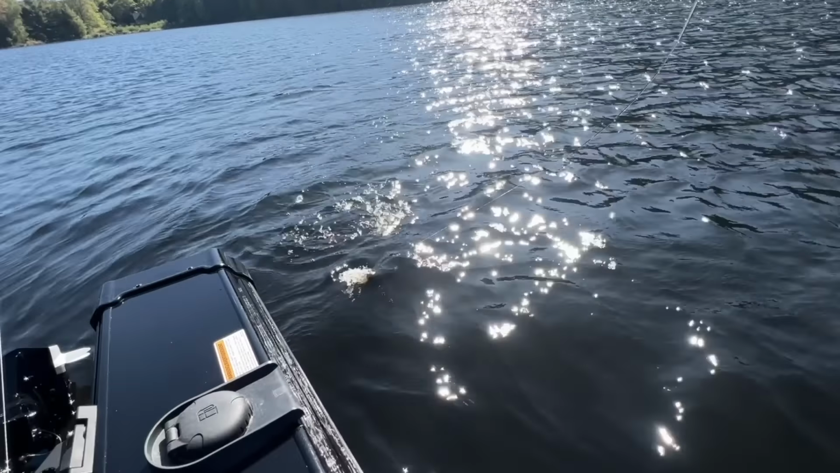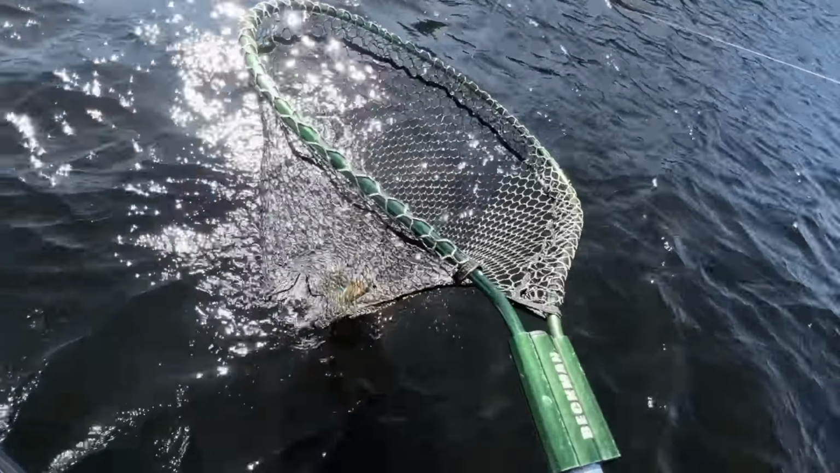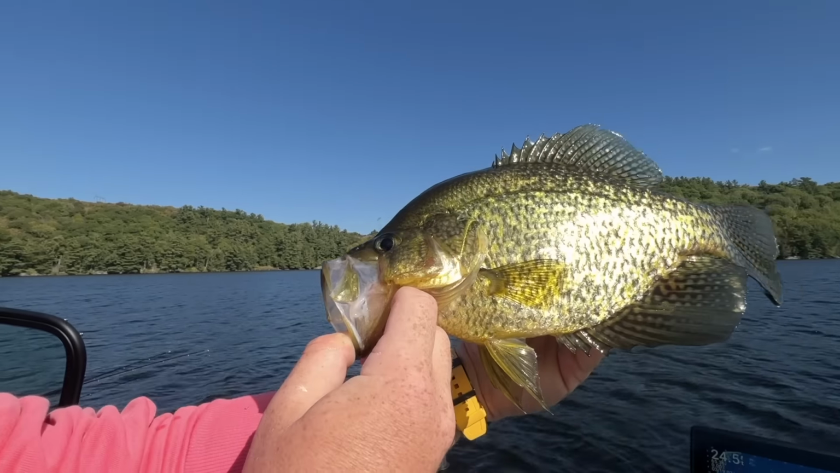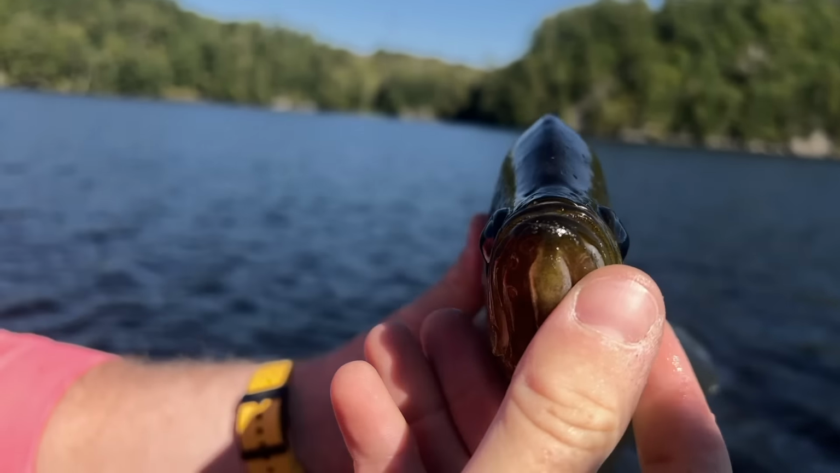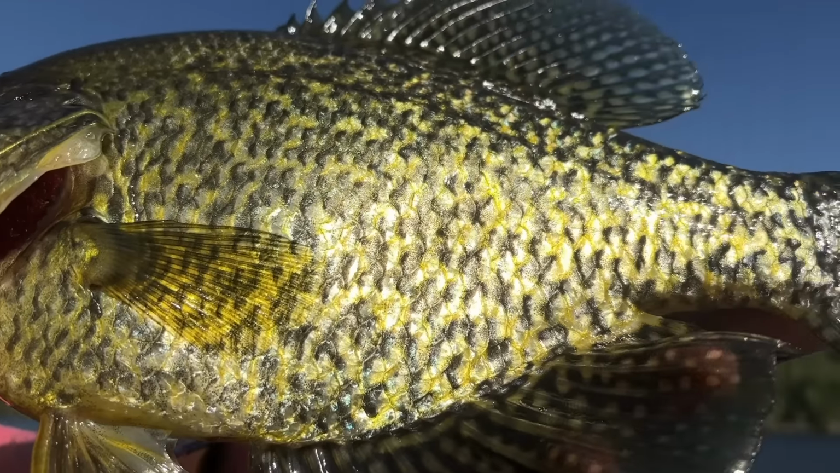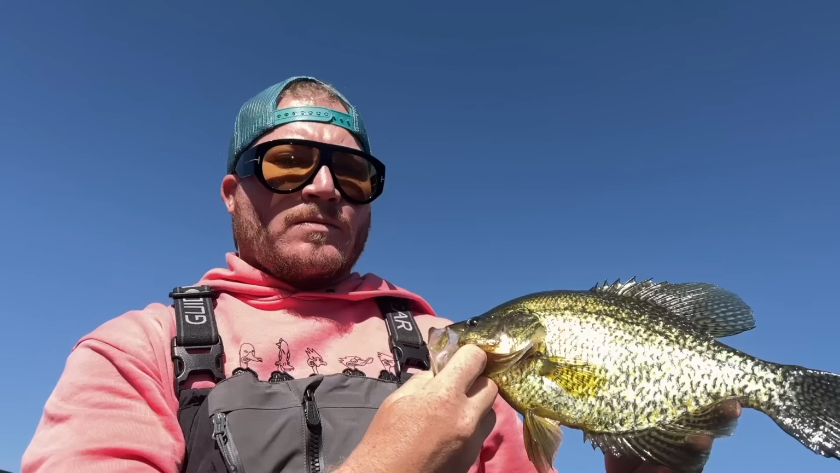Oh, it's a crappie. That's a nice 11, 12 incher. The mouth, as you can see again, extends to engulf its prey. Nice golden color right out of the water. Again, a little bit more gold in this back bay. Beautiful dorsal and bottom fin.